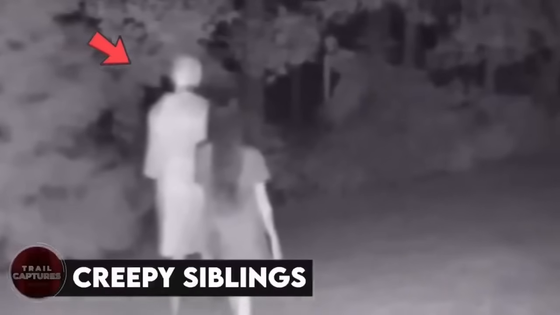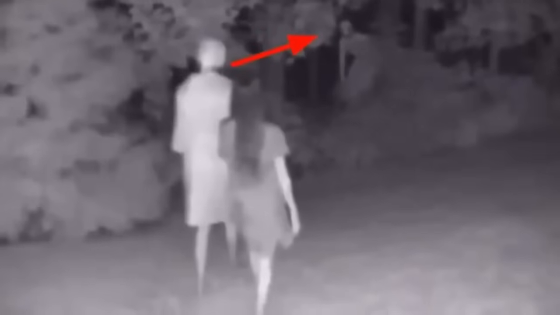Creepy siblings. At first, we see two little kids going somewhere. The fact that it was recorded on a trail cam at a very late hour is in itself pretty creepy. Then we see a weird creature behind the bushes signaling for them to come near. Who were those two kids? Where did they come from? And why did they go near that thing? These are some of the questions everyone asked after watching the clip, but no one provided any answers.